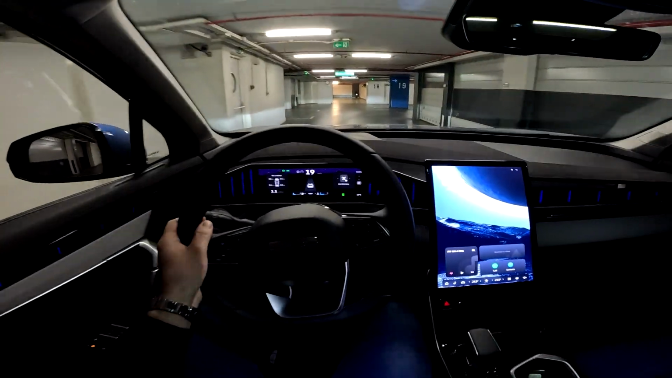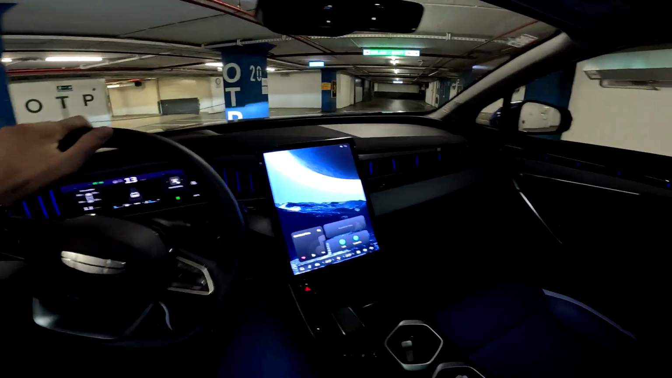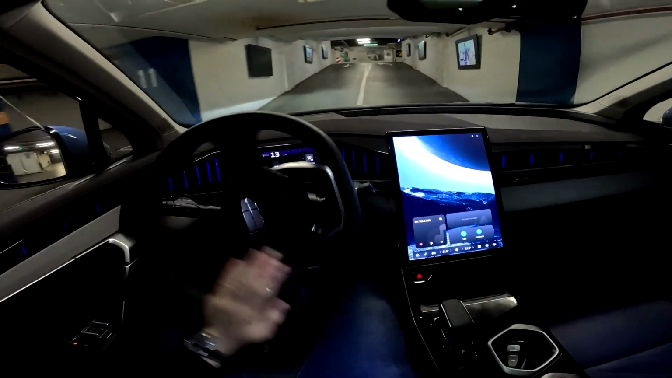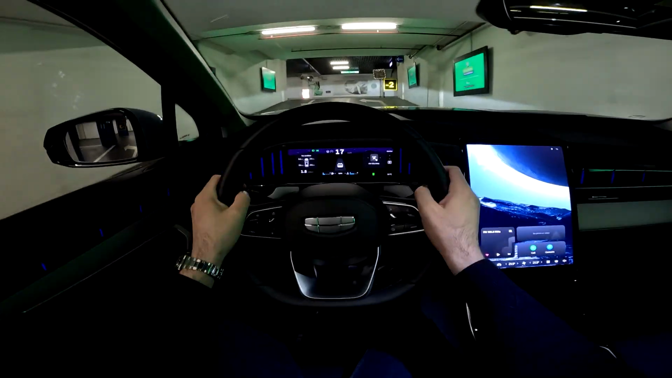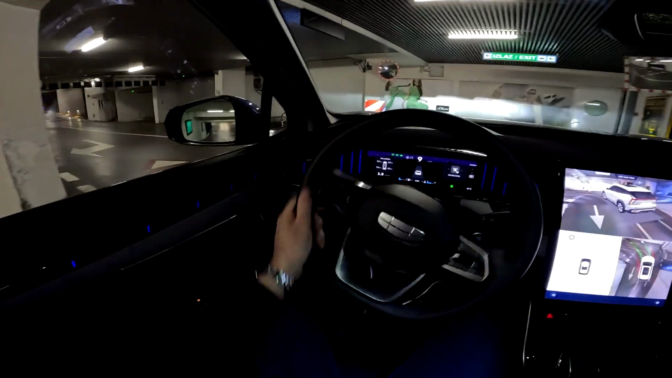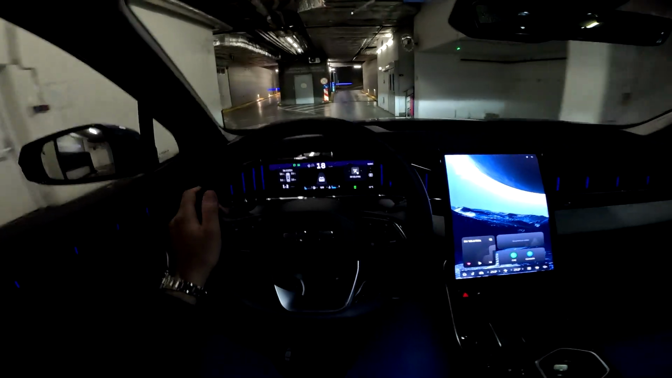And you see, we have a lot of turns in order to get out of this garage, and then we will take a nice relaxed drive through my hometown of Zagreb in Croatia. And the surround view again, I want to show you this, so very cool detail.